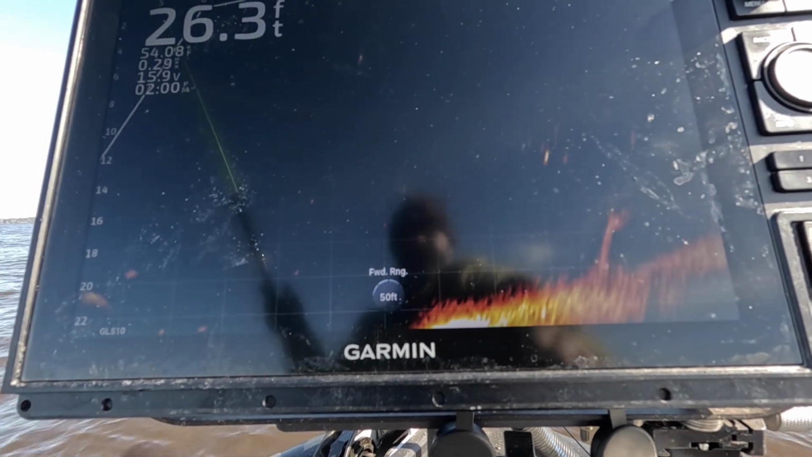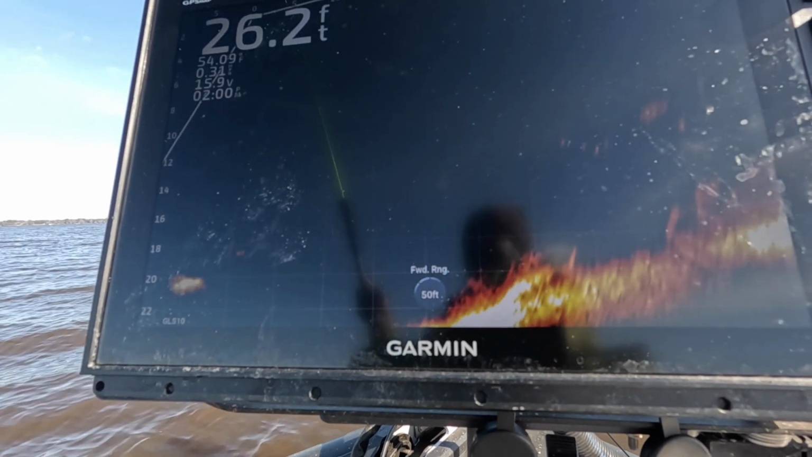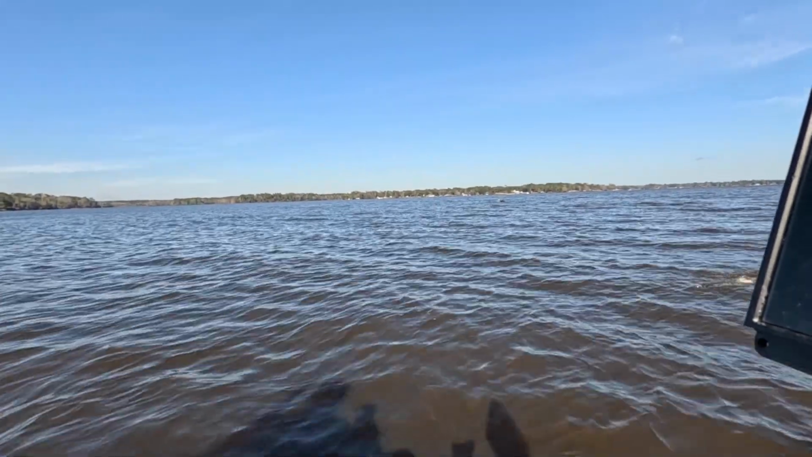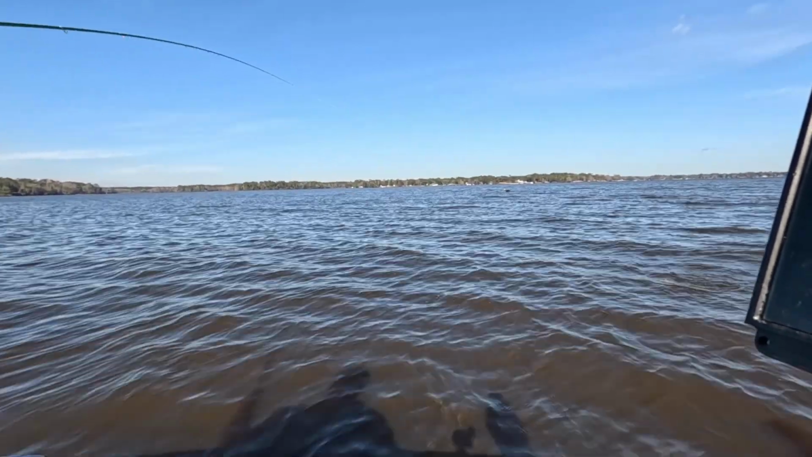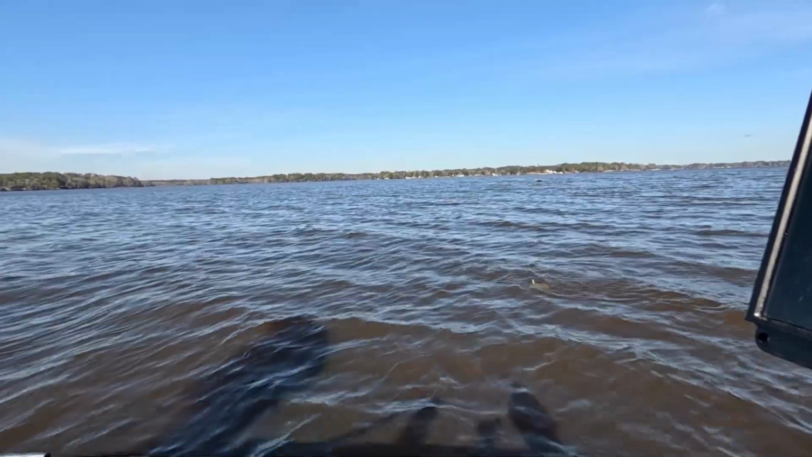Bingo. Bingo, folks. Look, I found a little alley out here. Got some slabs in it, guys. Woohoo! Oh, now that's a tournament fish, huh? That is a tournament fish, folks.